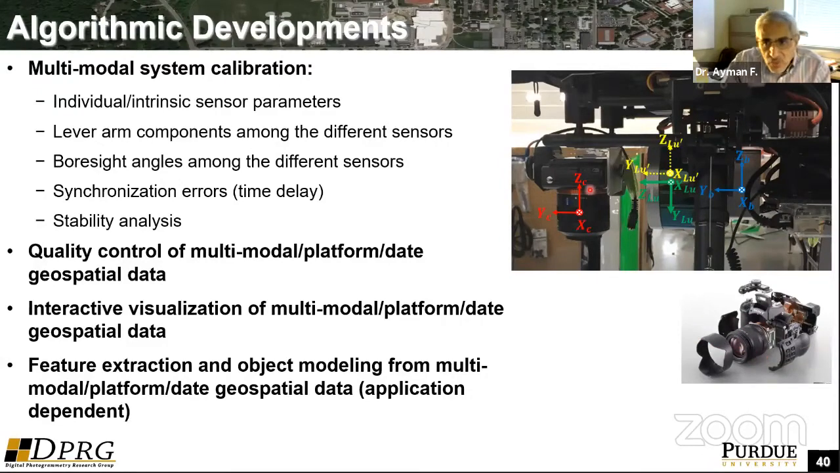You have a variety of sensors. You have a navigation unit, a LiDAR unit, and a camera. You have to map the offsets between them. That's what we call lever arm and boresight angles between them. You also have to worry because these systems are logged independently and have different time tags, so you have to worry about synchronization errors or time delay errors, if there are any.